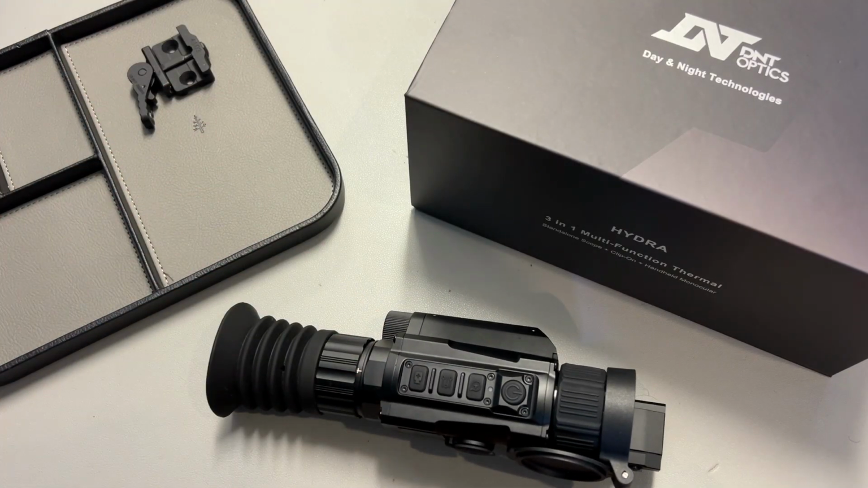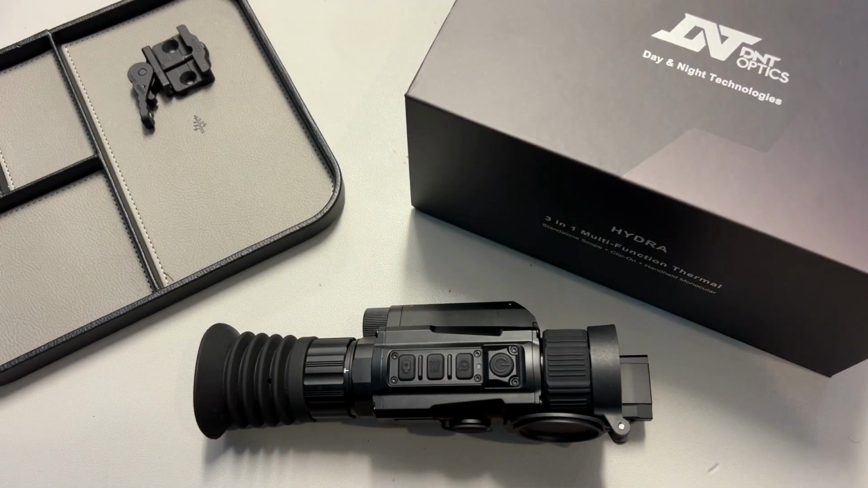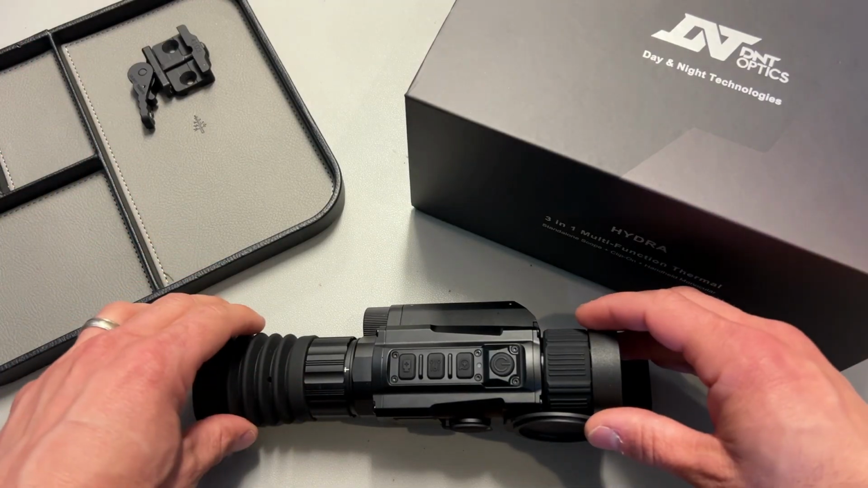And in a minute, we're actually going to be looking down scope through a few different images, and we caught a lot of deer in the backyard, and you'll be able to tell the sensor quality pretty quick, and that's what I want to start off with. Utilizing this as just a standalone optic for a wide variety of thermal applications.